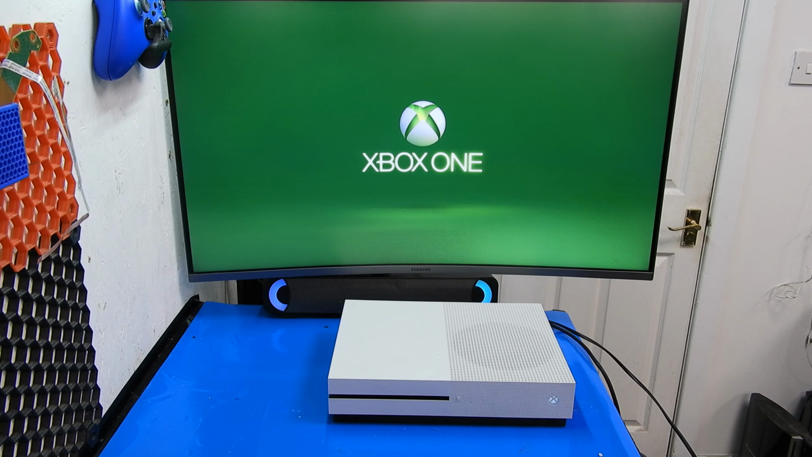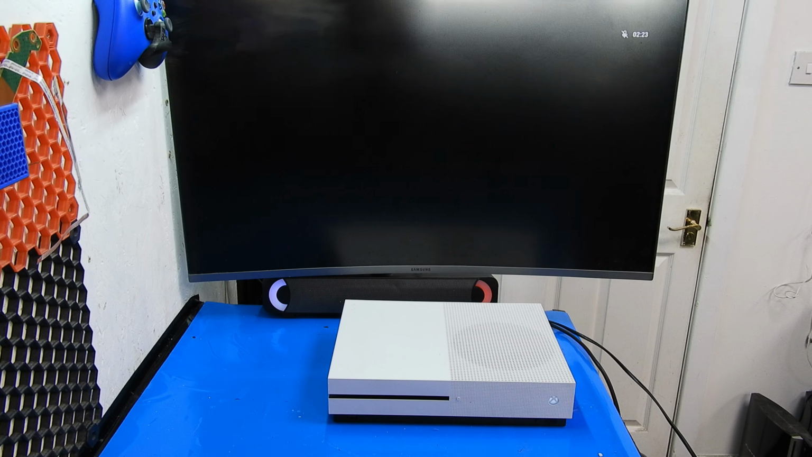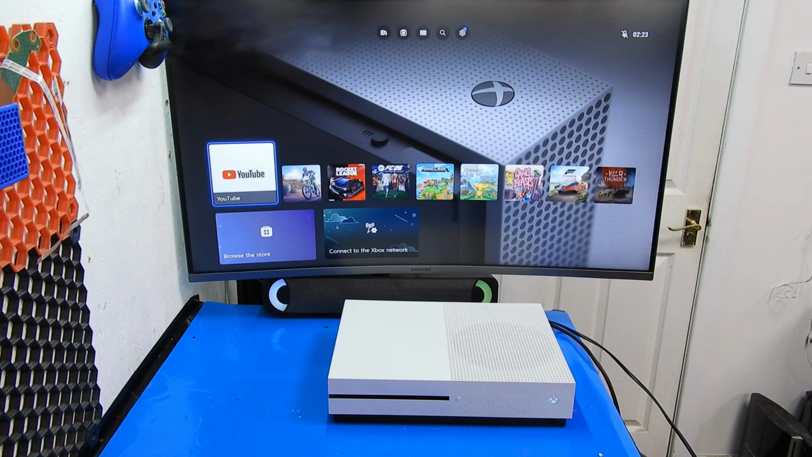It's always a good feeling when the work pays off, because these console repairs aren't always easy. Some faults can take a lot of time to track down, and not every console is repairable. In most cases it takes a bit of determination, patience, and sometimes a little bit of luck to find the fault. That's why it's always satisfying when you finally get a result and see the console booting up properly again.